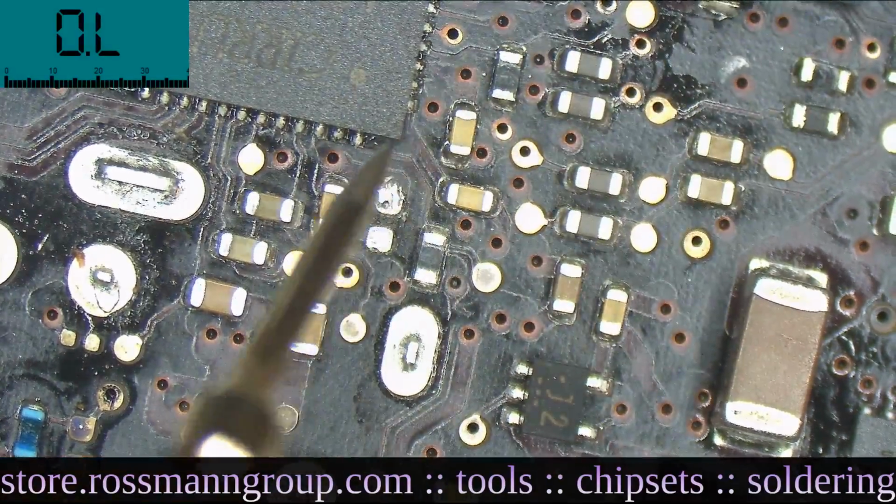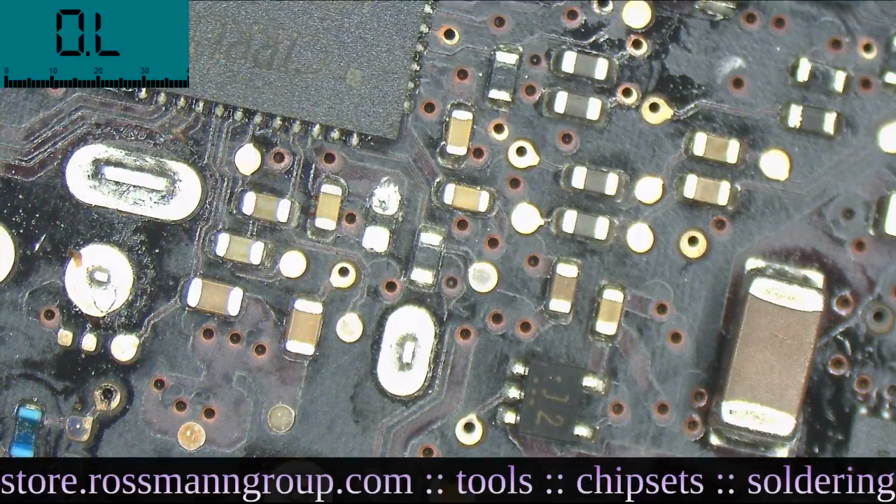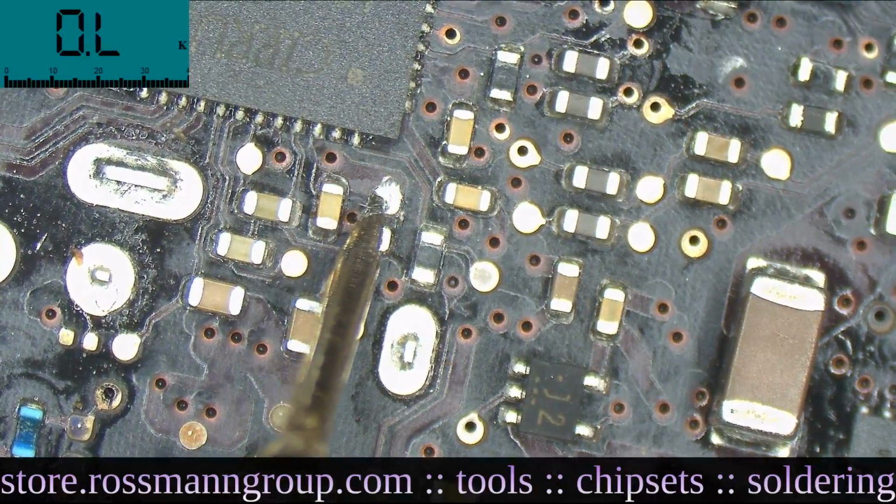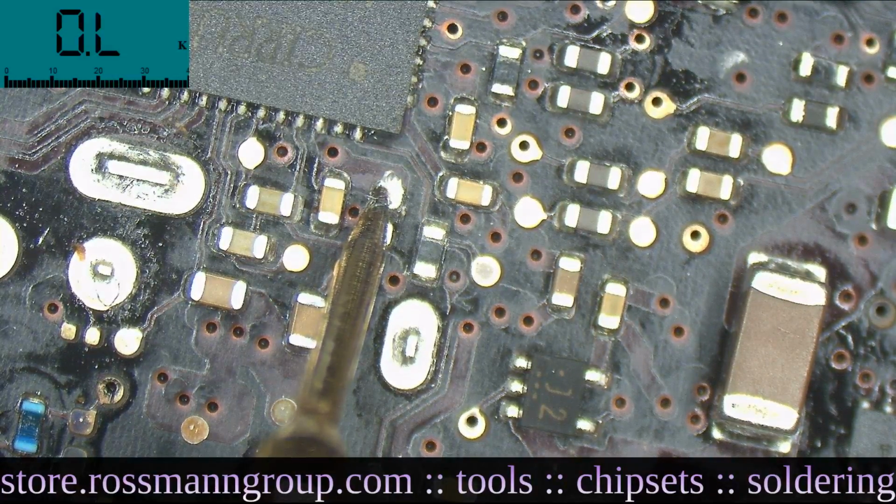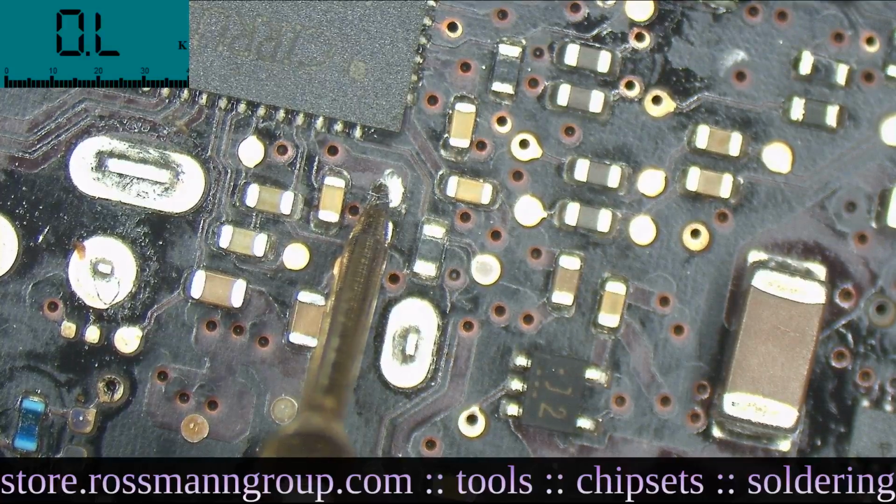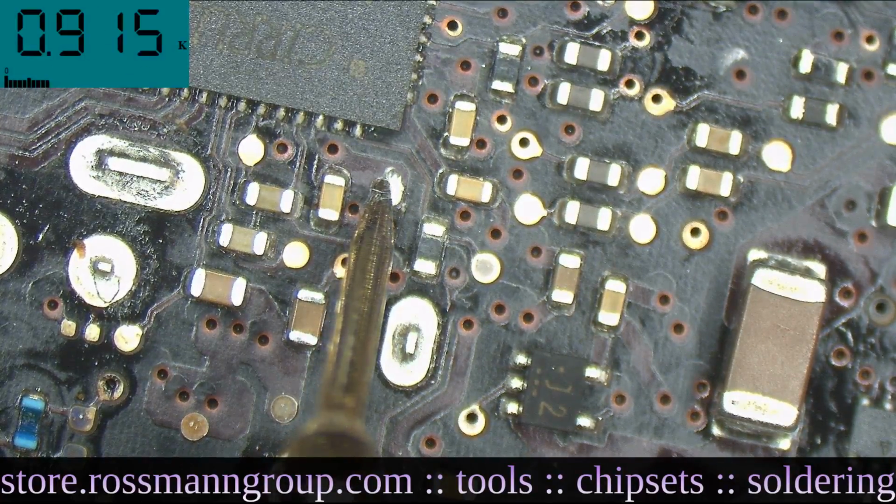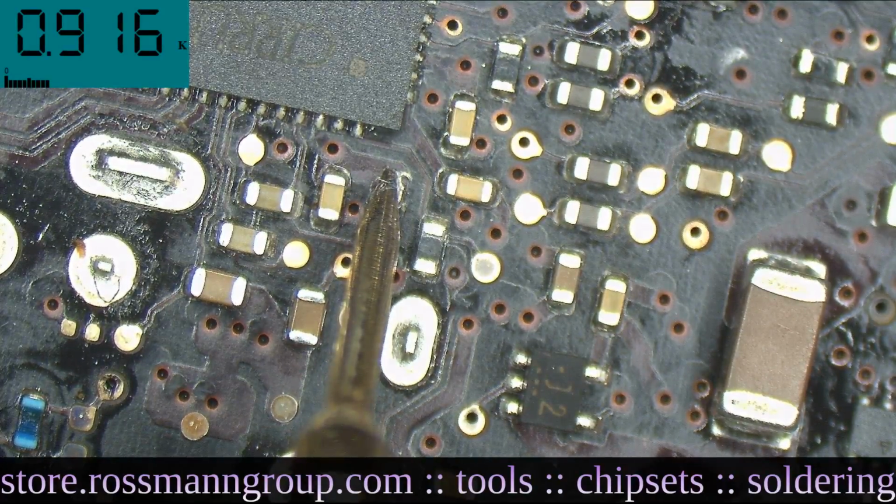Let's check and see if we're still shorted. Check the range again. Put it into kilo ohms mode. Alright, we're at 800 ohms, 900 ohms. And the software is not showing anything. There we go. Yeah, 0.916K. So that is 900 ohms or so.